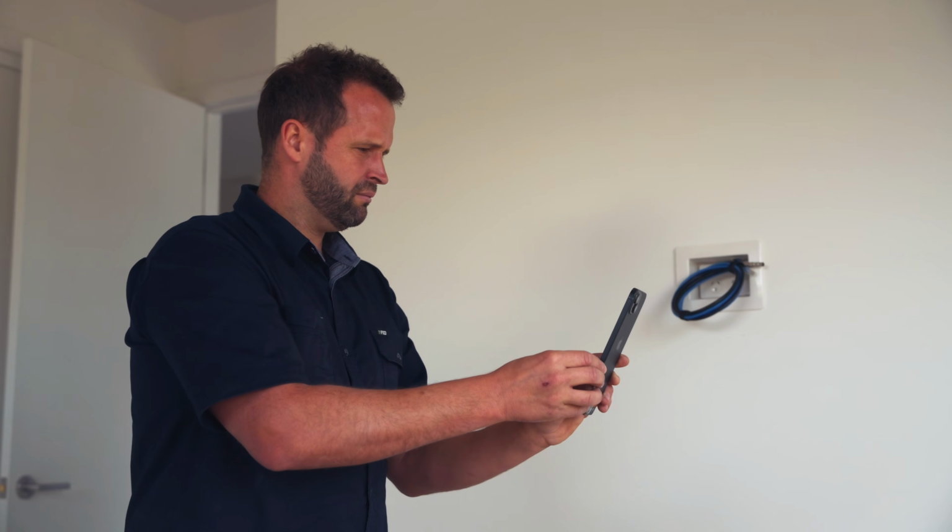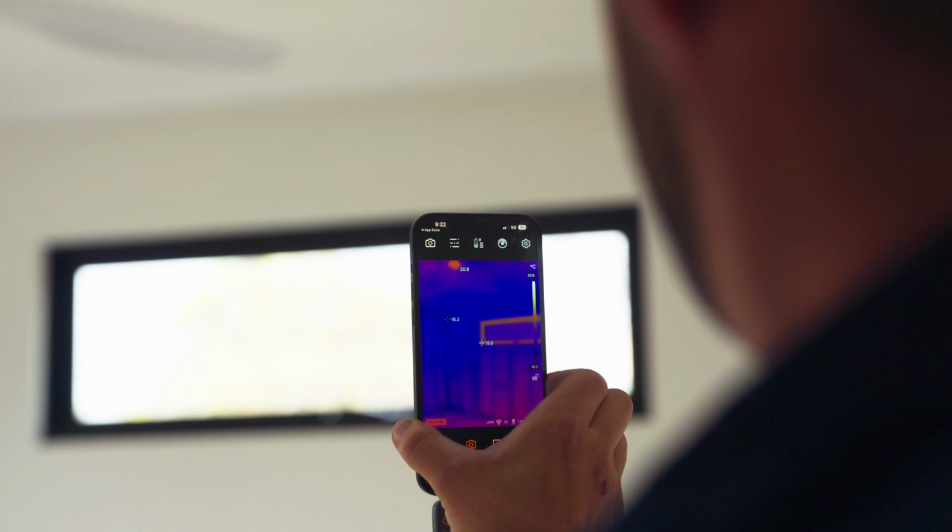Good, mate. It's good. First and foremost, is this a tool that you would use on site? 100%, 100%. We've given it a good go over for the last hour and great option for many builders, I think, to find potential problems.